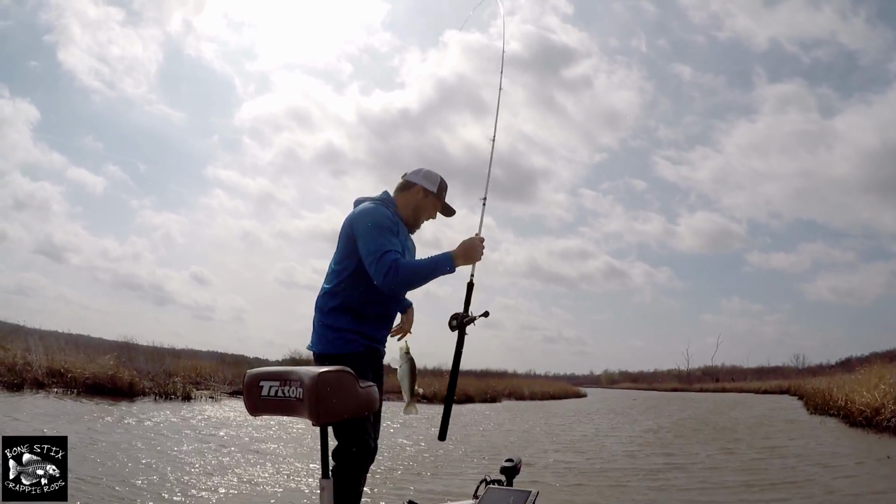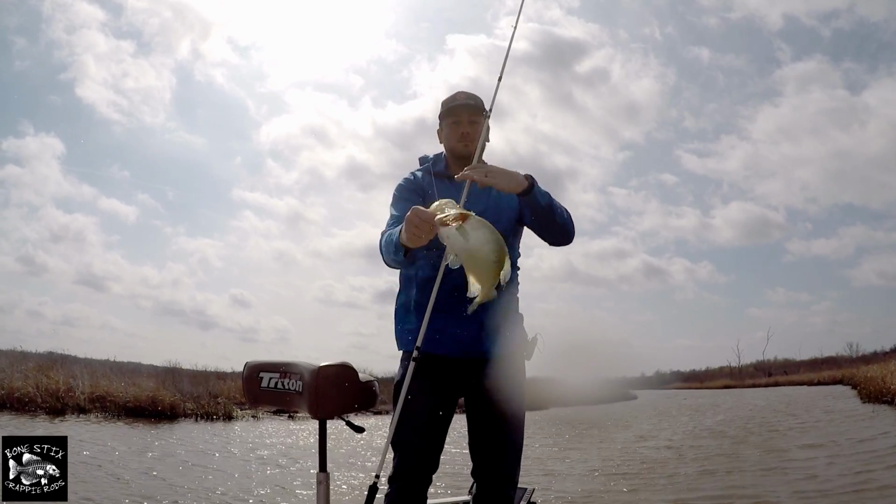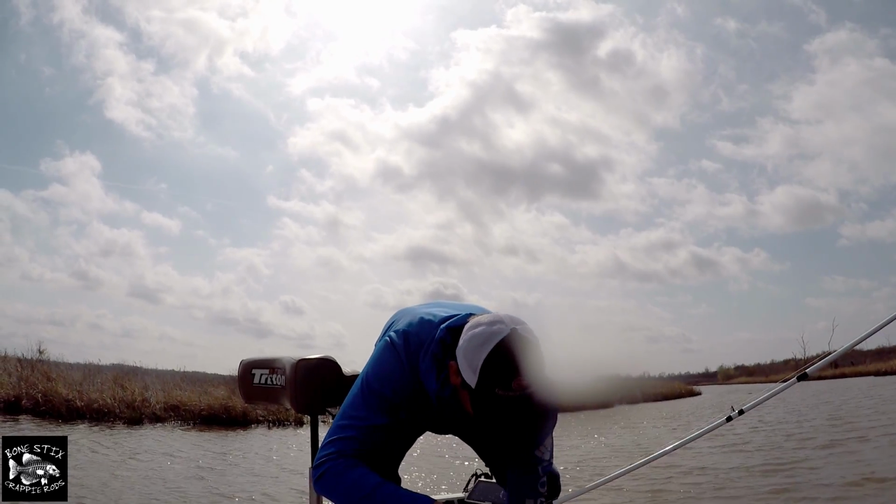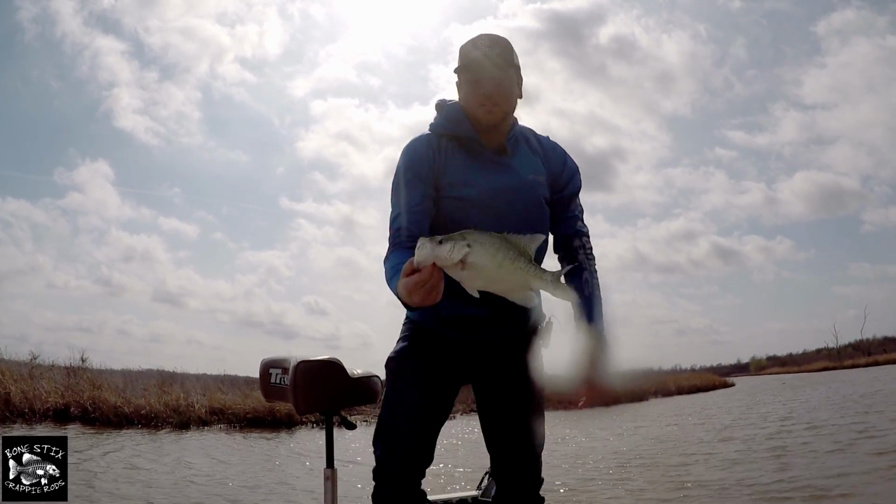Yes. That's the one I've been trying to get the whole time. Ended up catching 2 other ones before him. That's a really good fish for in here. No! All right, got him.